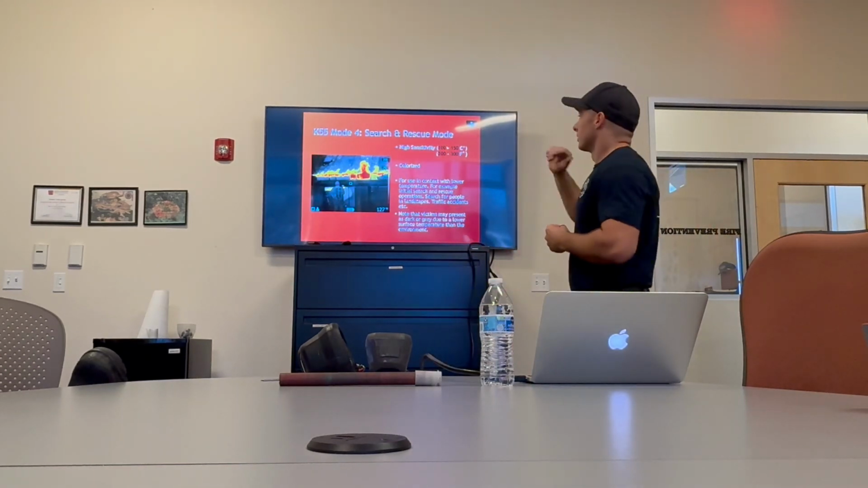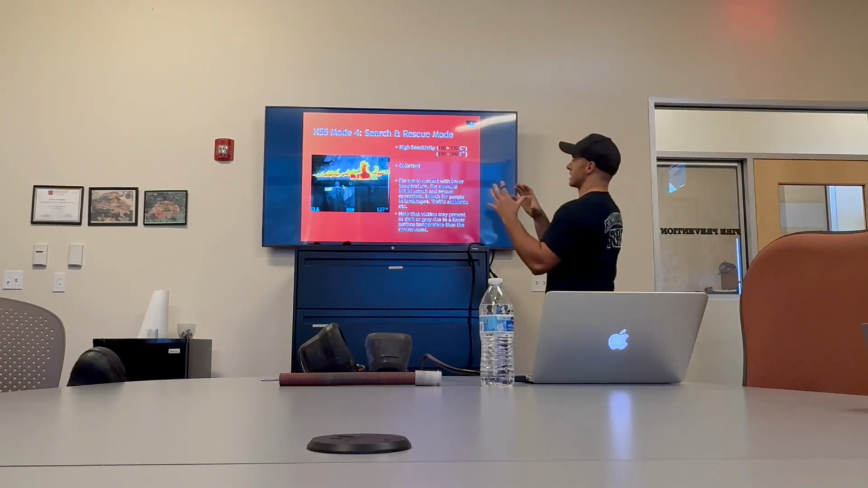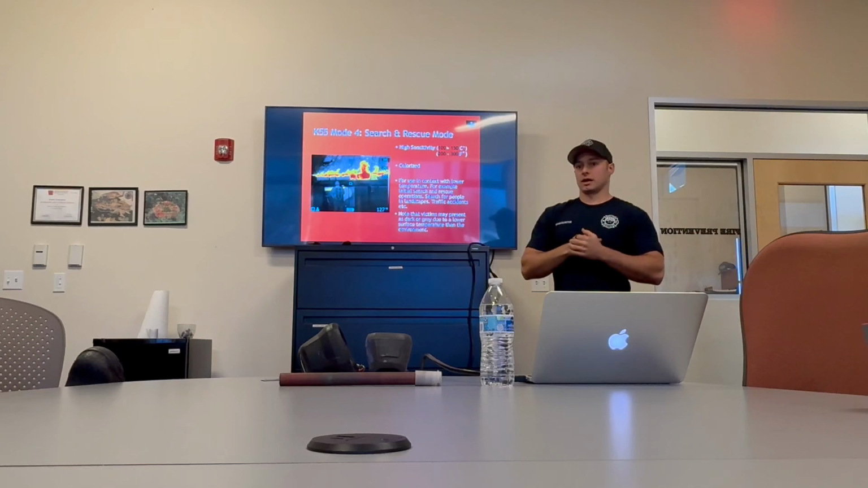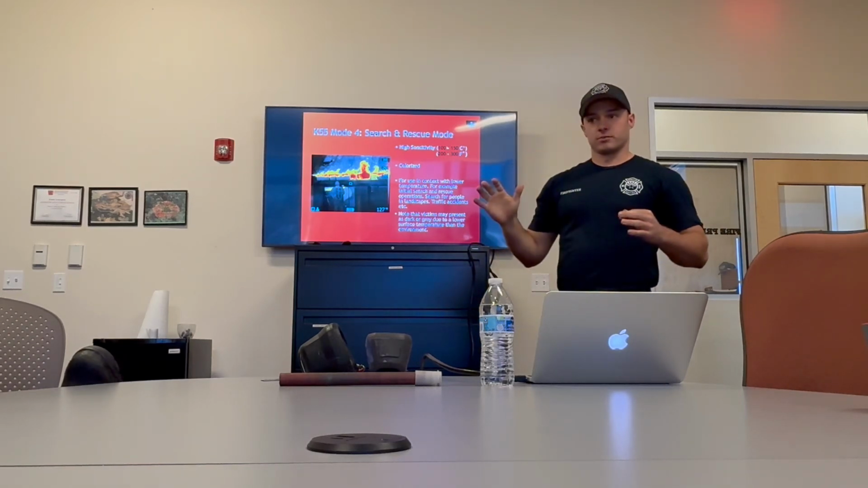Search and rescue mode is here. This is what you're going to want to use. It is a very sensitive range of 200 to 300 degrees Fahrenheit. This is for if you're looking for bodies. You're in VEIS, doing all that kind of stuff. You're wanting to go through and look for bodies.